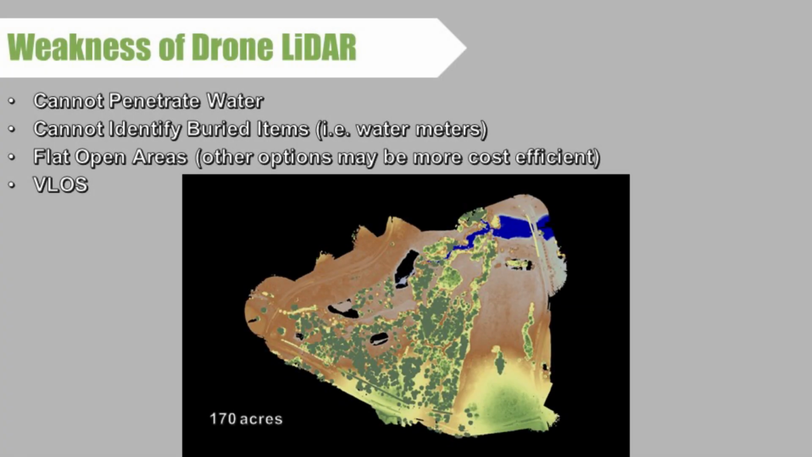Weaknesses of drone LiDAR. What are the weaknesses? We cannot penetrate water. Like most LiDAR systems, you're going to get a void where there may be water. Another weakness is you cannot see buried items. In comparison to someone walking out there surveying the property who might be able to find buried items, LiDAR will not find those.